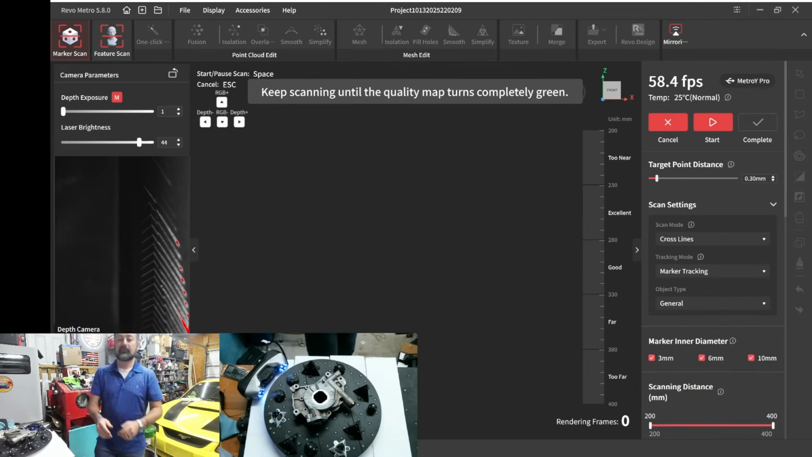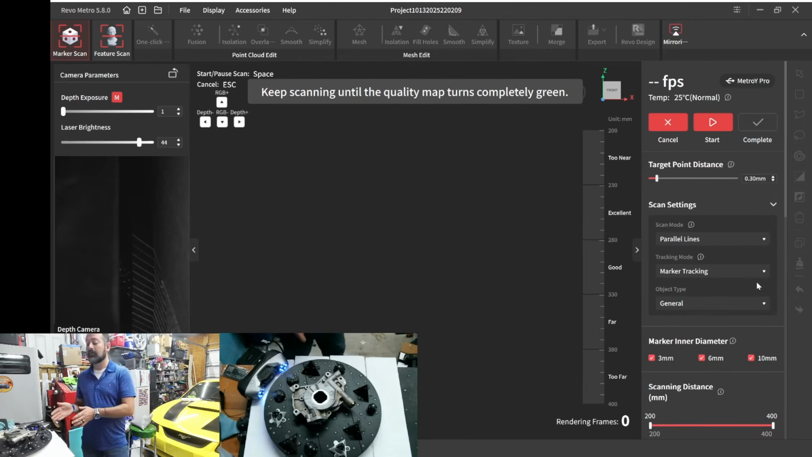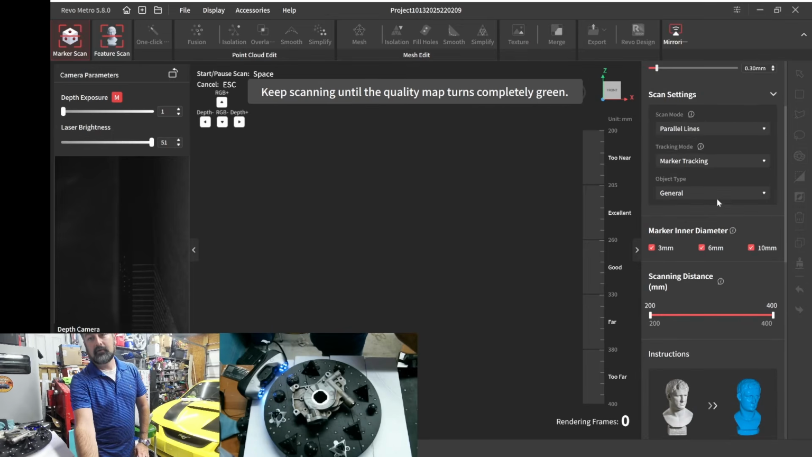As you see, I have Revopoint Revel Metro 5.8 running right now. Because it's a smaller part, I'm going to go ahead and try to use parallel line mode. I think that's going to get us to our target as crisp and sharp as possible. Now, I personally always like to use either the shiny object or black object mode.